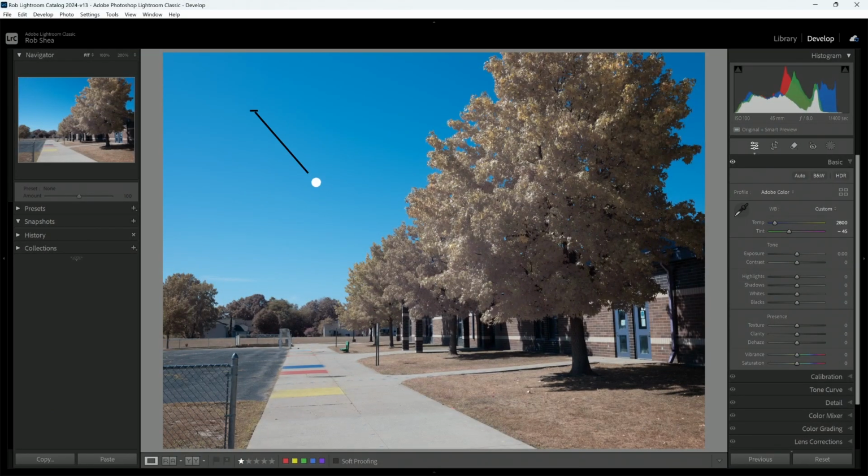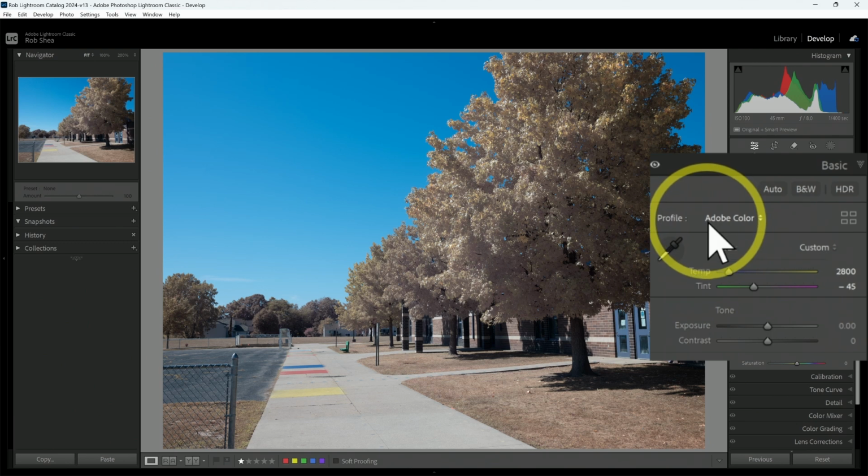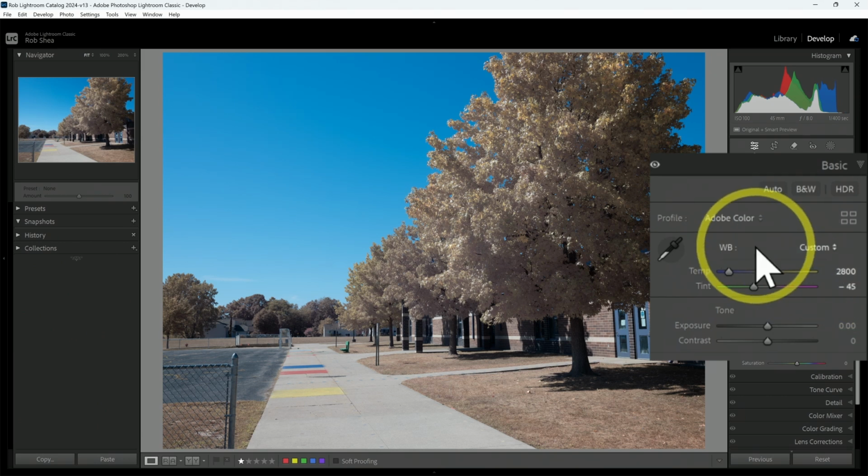Let's start with the full spectrum image. This image was shot on a full spectrum camera with no external filters. So we're getting all of the ultraviolet, visible light, and near infrared coming into the sensor. As you can see here, this is processed with Adobe Color, just the standard Adobe profile. I've white balanced all of these images on the pavement here in the foreground. And when I white balance this image, it comes up at 2800 Kelvin.